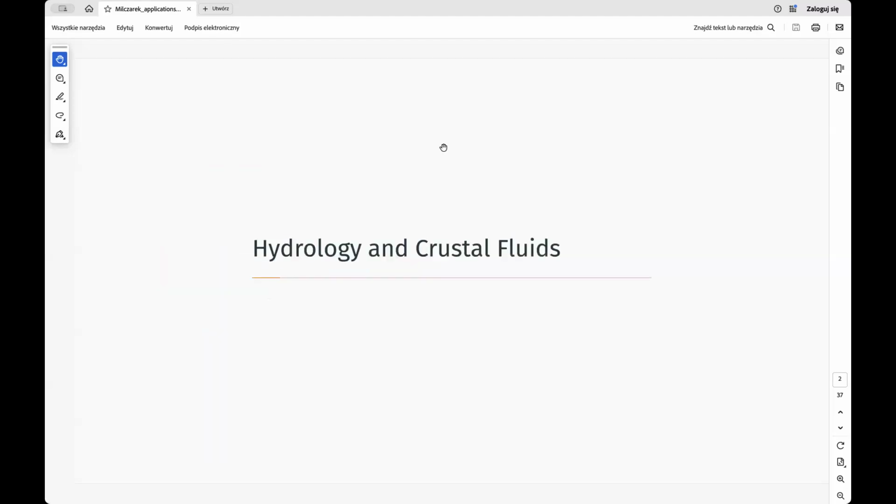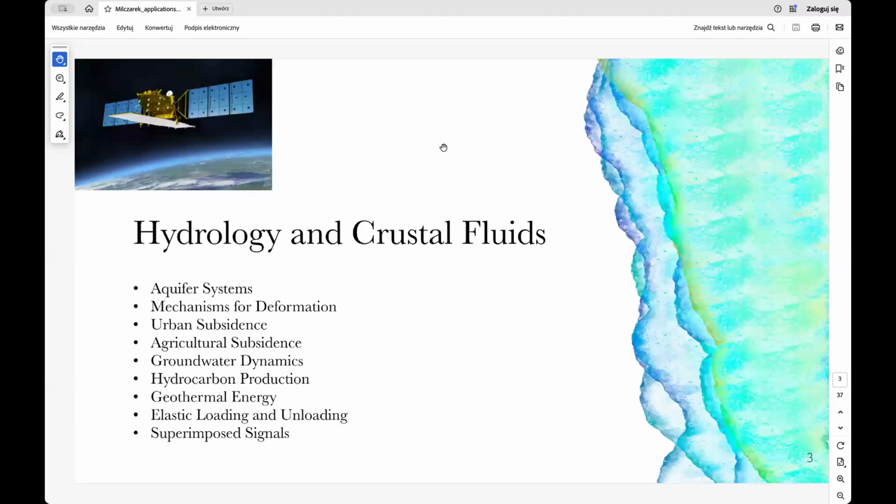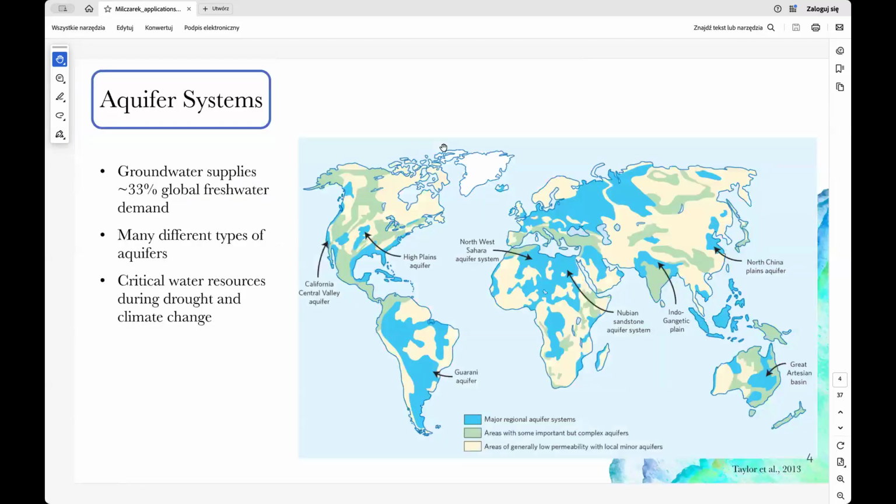So, the first part, hydrology. Here we're talking about some hydrological applications of InSAR. These slides focus on groundwater, but much of it can be applied to other crustal fluids, such as oil and gas, which will be similar to my work. So I think it will be very interesting.